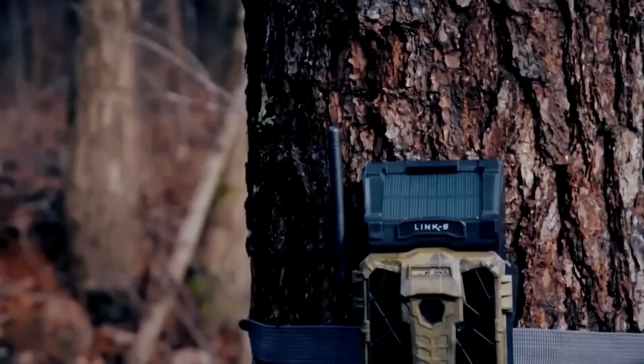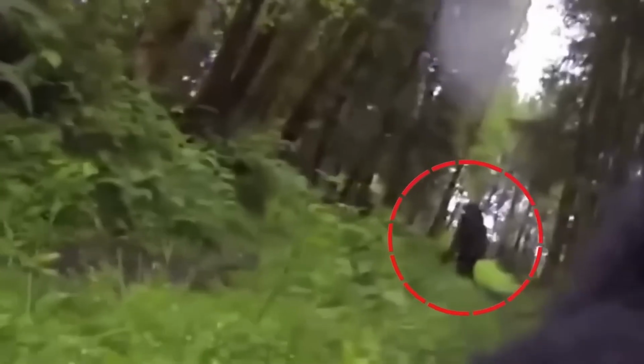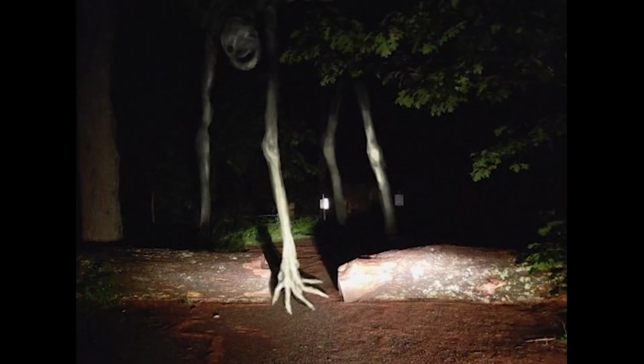Trail cameras are extremely popular these days, primarily used for tracking animals, observing their behavior, and aiding in hunting. However, sometimes these cameras accidentally capture eerie, unexplainable moments that defy logic. This is a brand new compilation of strange occurrences and bizarre creatures caught on trail cameras.